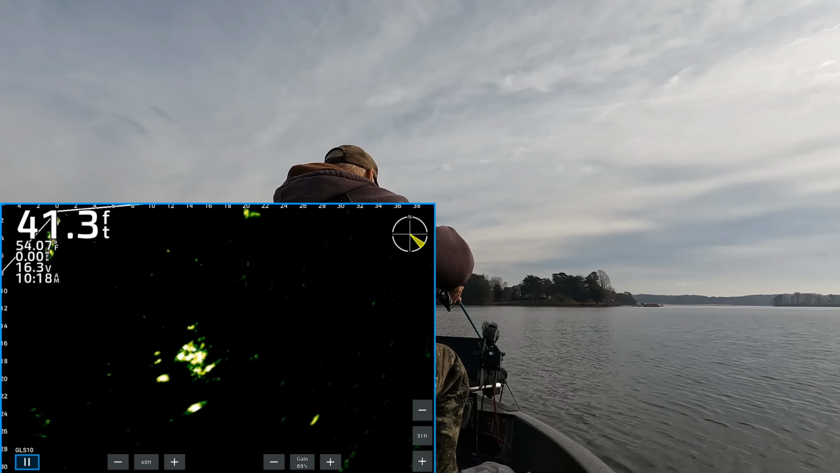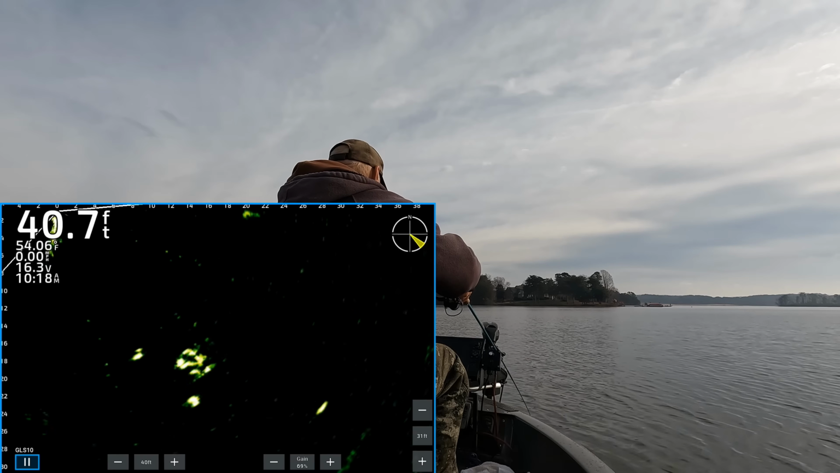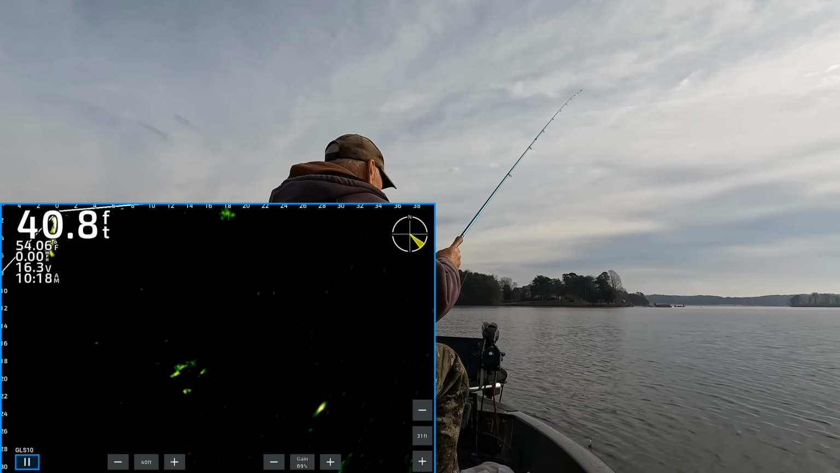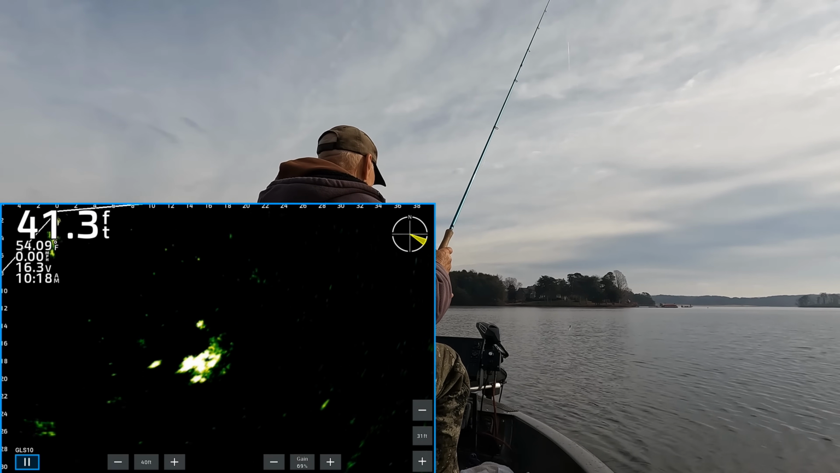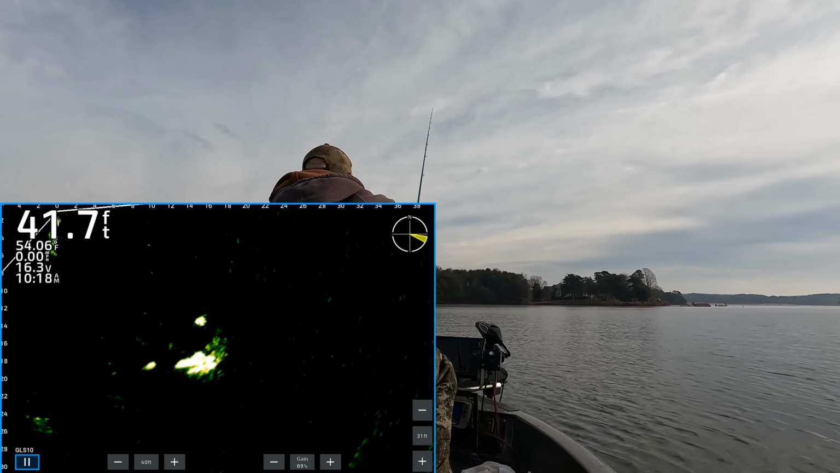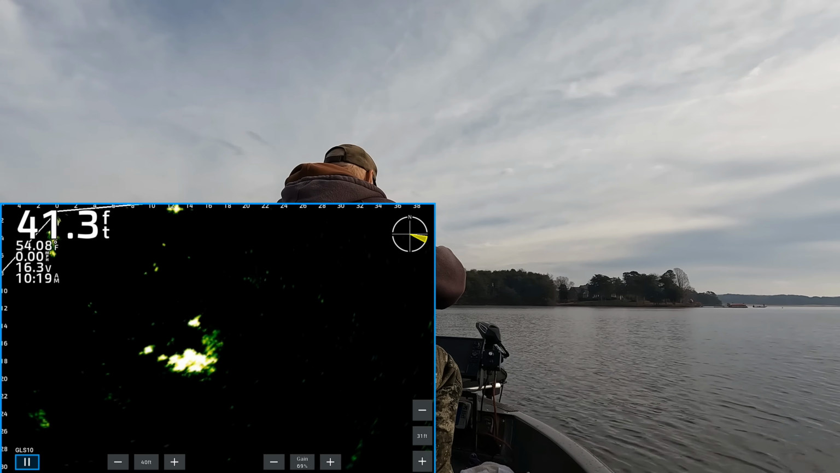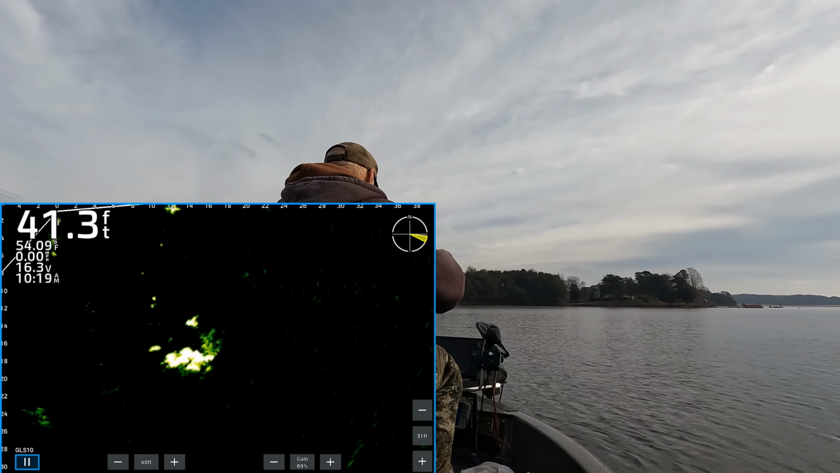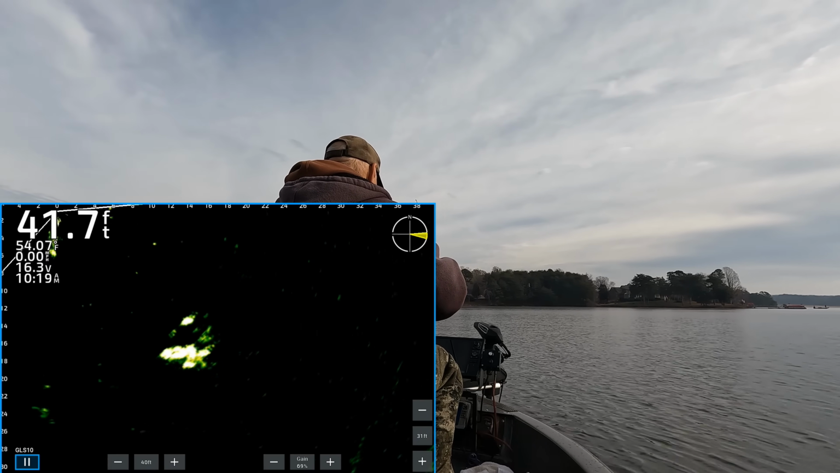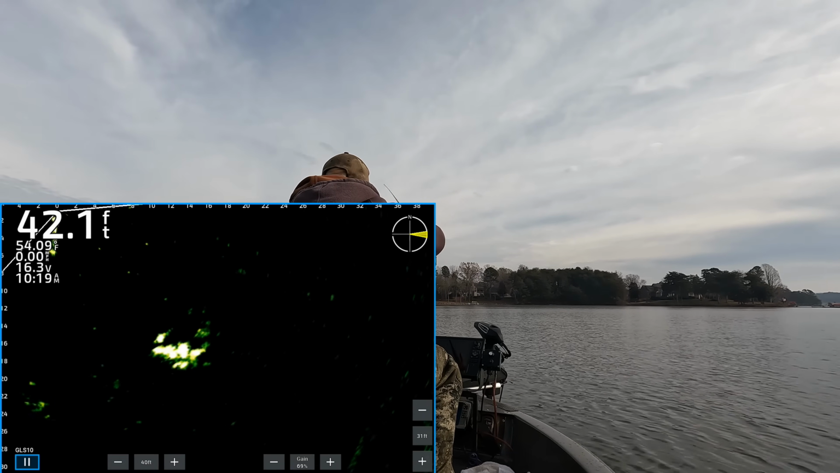Maybe he'll come up and get it. Got it. Oh man, I lost him. Y'all see that? He come up off the bottom down there lower. I don't know if I'll get the edge of that one or not. No. One thing about it, if you aggravate them enough, you ain't gonna catch them.